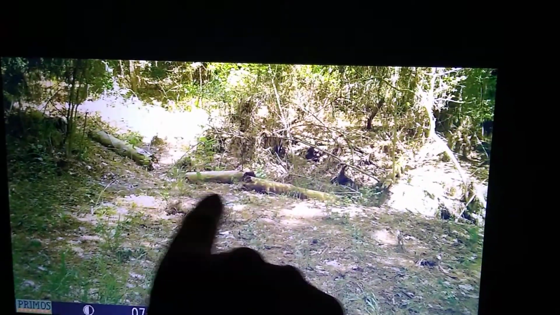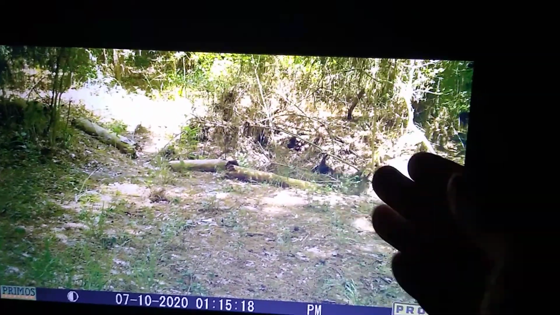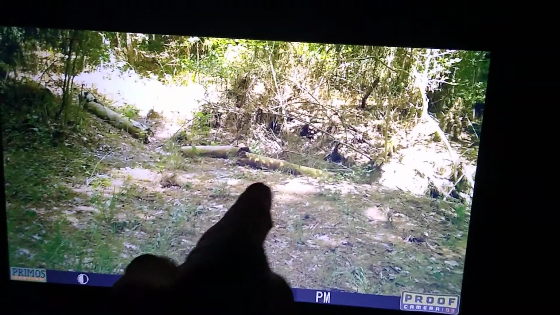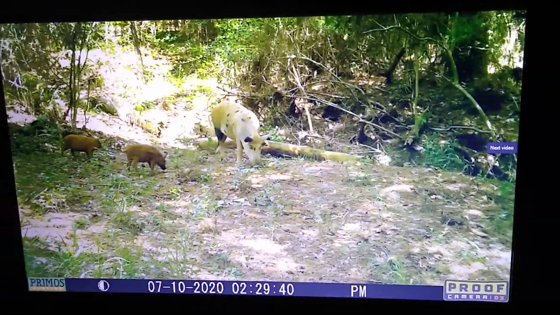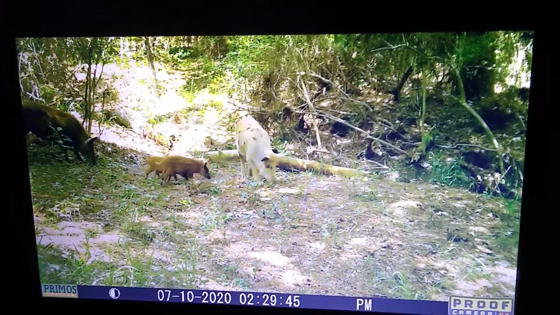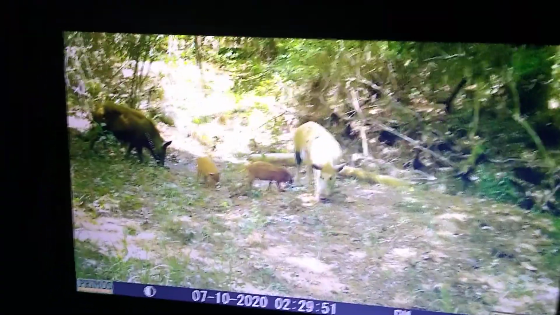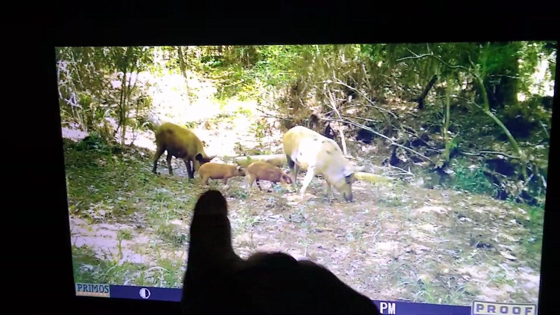My stand is back this way 70 yards, so when whatever comes up out of that creek, I got a lane here and a lane here, and when they cross right there, they're 70 yards. Get a load of that tank of a sow. That'd be about a 275. See how her sides are pooched out? She ain't got too many nursing on her. That's another sow. That's a brown one instead of a black one.